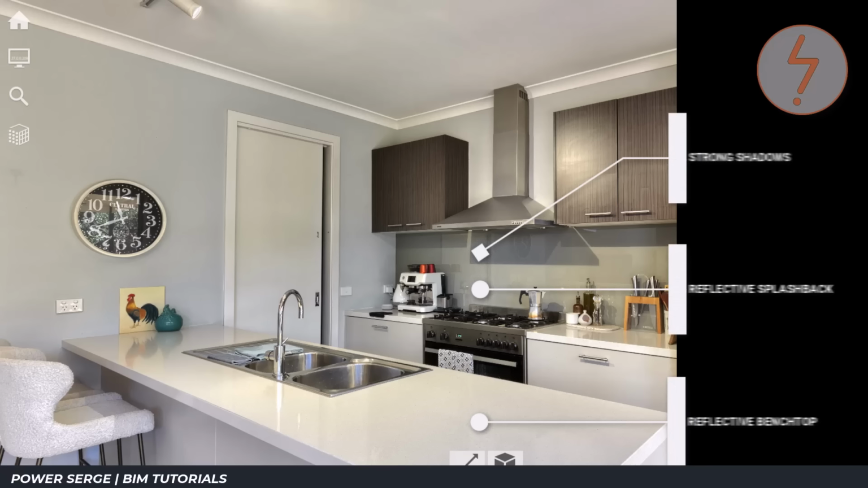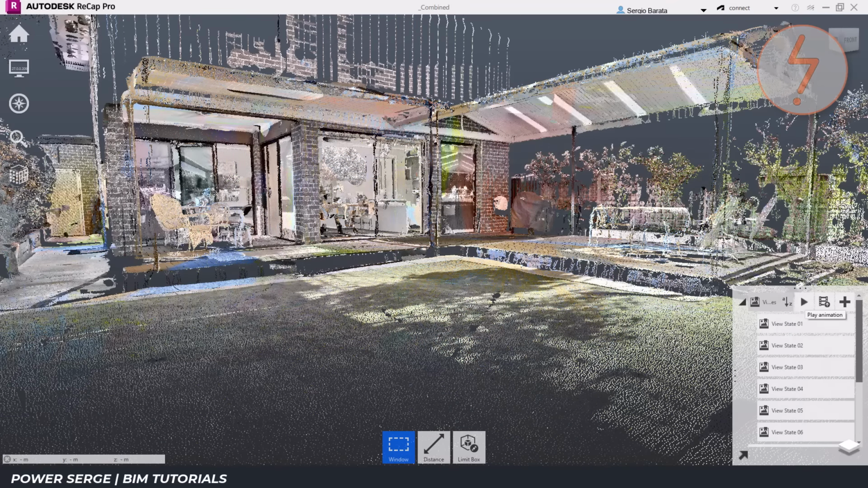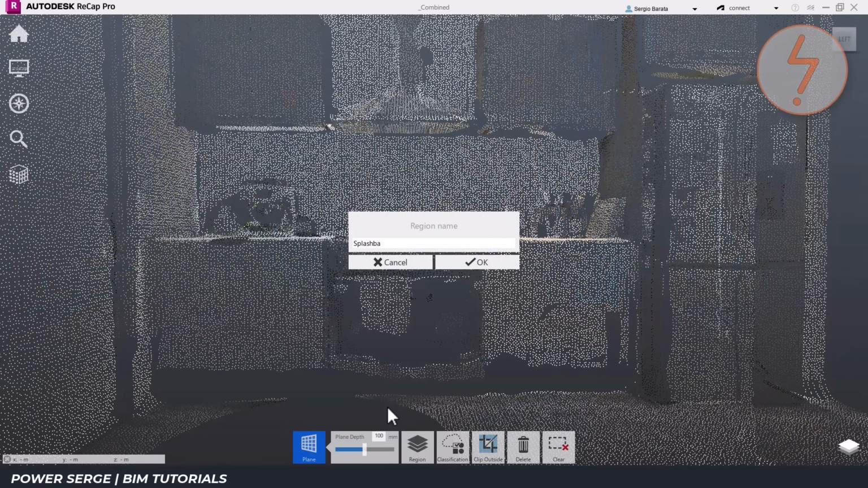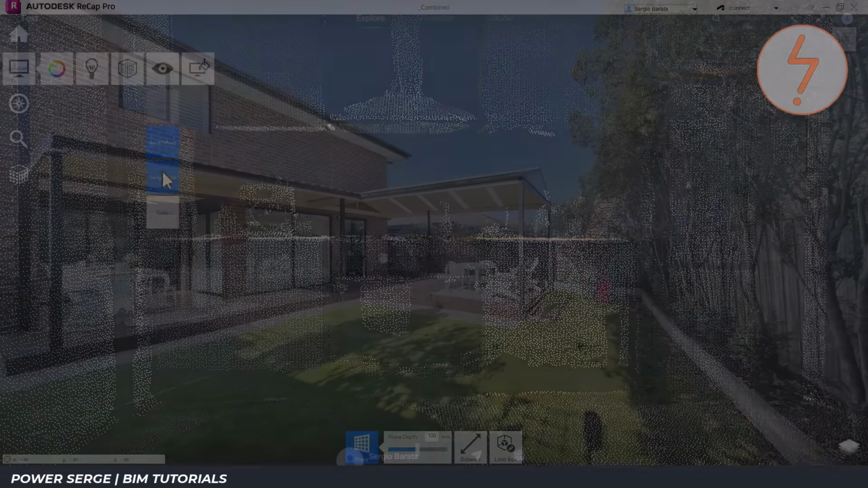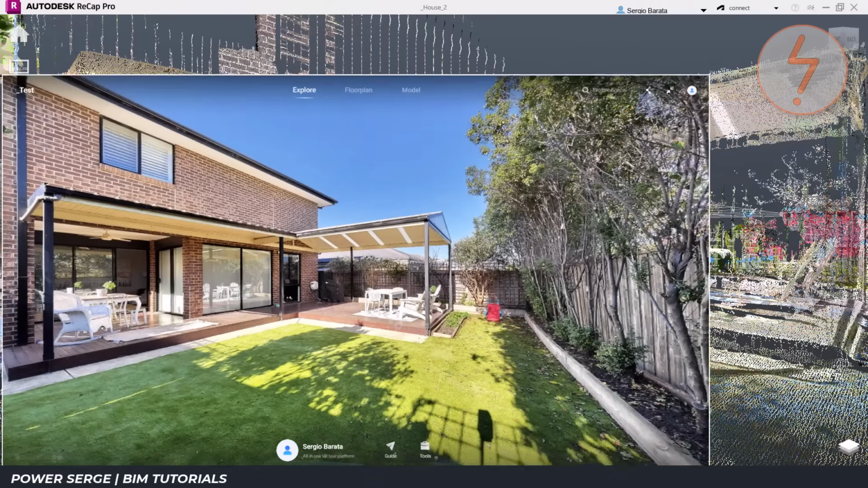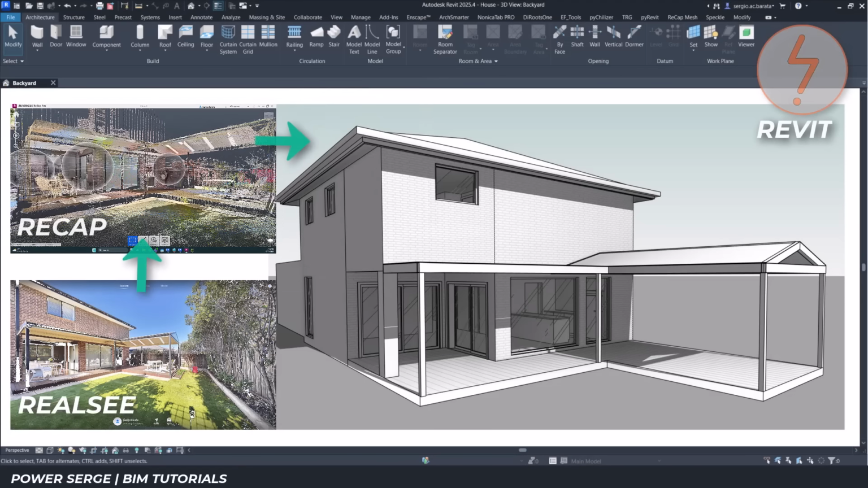The resulting dataset contains sufficient detail to support measurement, interrogation, and BIM model development. The ability to isolate, measure, and organize point cloud data within ReCap proved particularly useful when developing the Revit model. One of the strongest aspects of the workflow was the transition between platforms, moving seamlessly from Realsee Showcase into Autodesk ReCap and finally into Revit for model development.